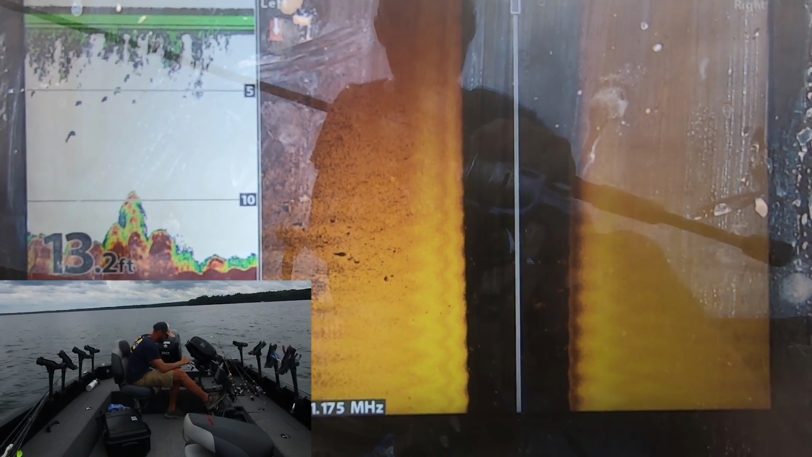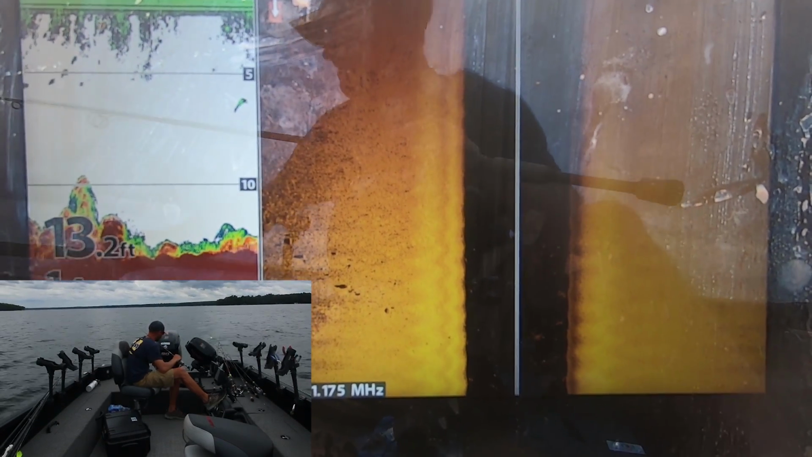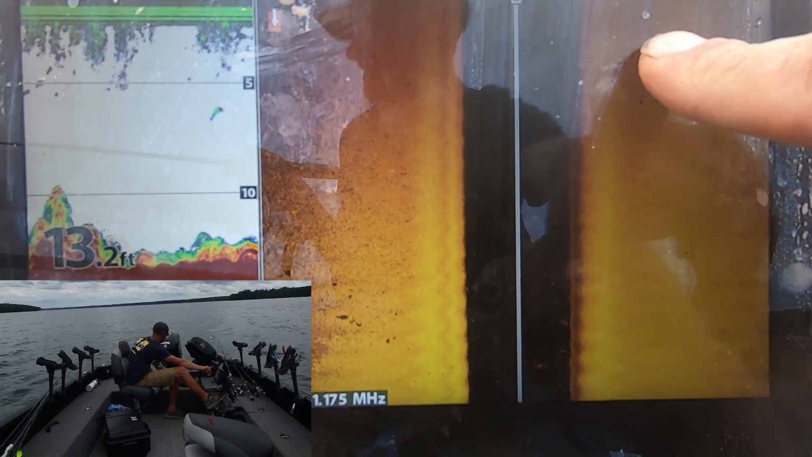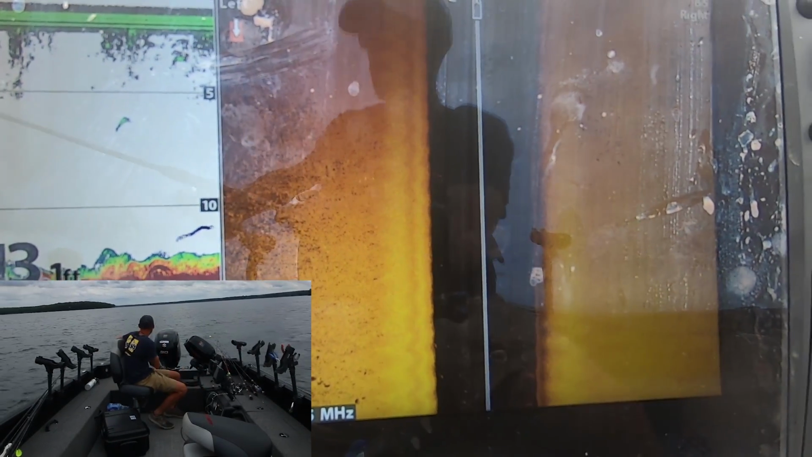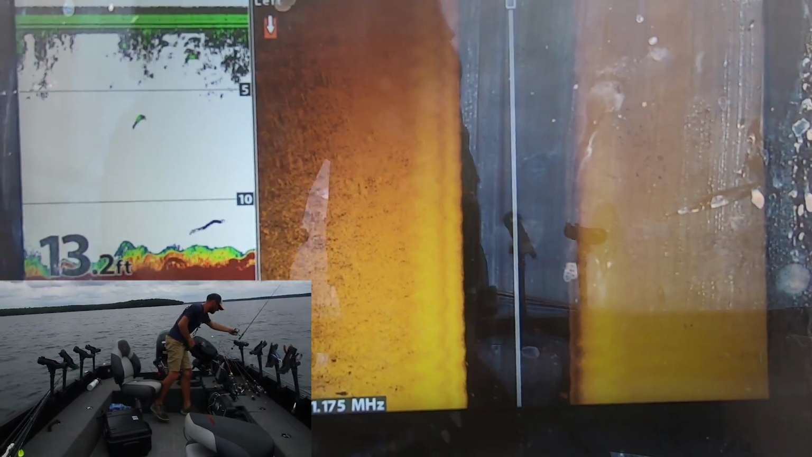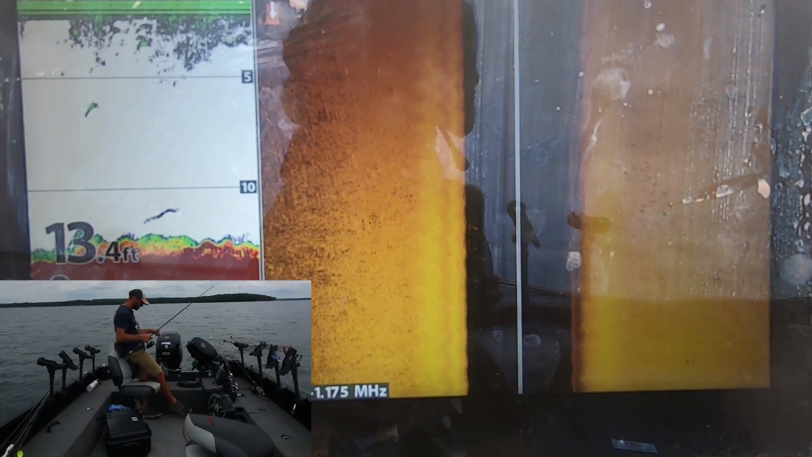Not very far right now. I just spot locked. You guys can see the fish right here. I casted a slip bobber out real quick, but probably gonna jig too. I got a 1/4 ounce jig rigged up, ready to roll.